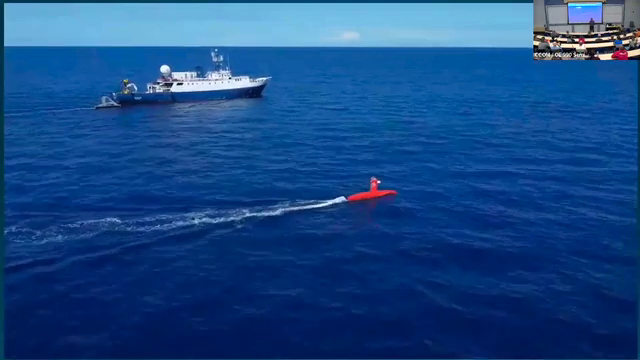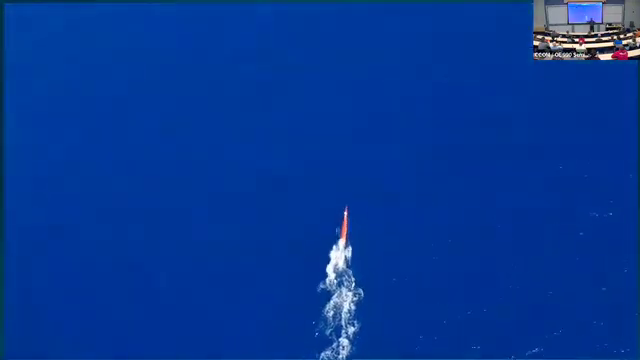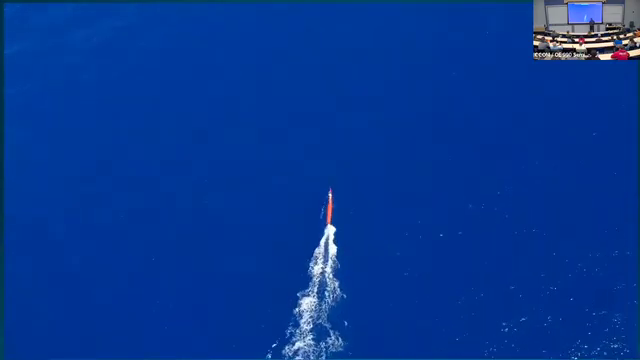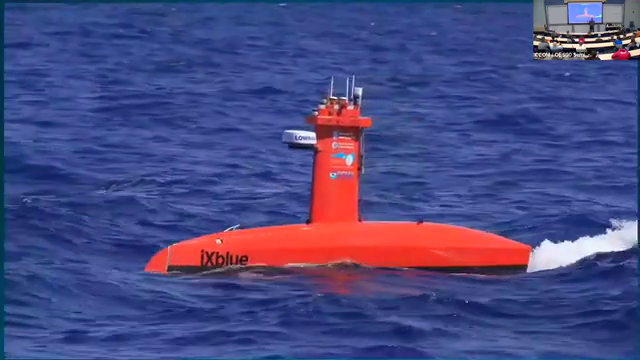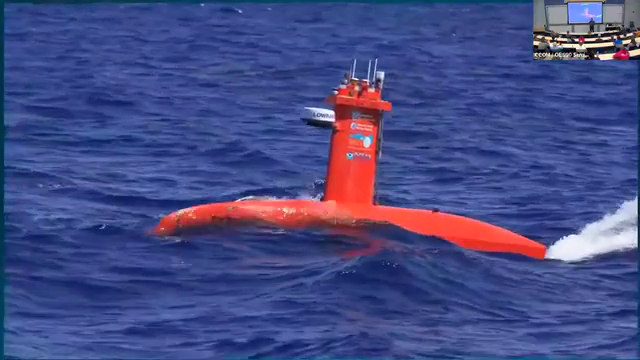I think that model can work both for ASVs that are at sea and operators that are either on shore or on the ship. But I think it also can work for systems that are on a ship, but the surveyors, the hydrographers, are actually on shore and not on the ship. A similar kind of technology, I think, could enable that.